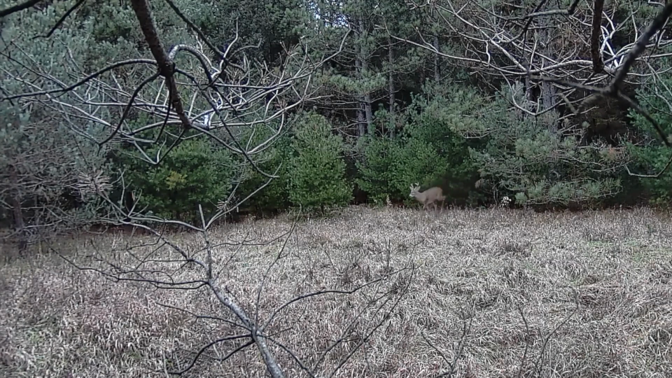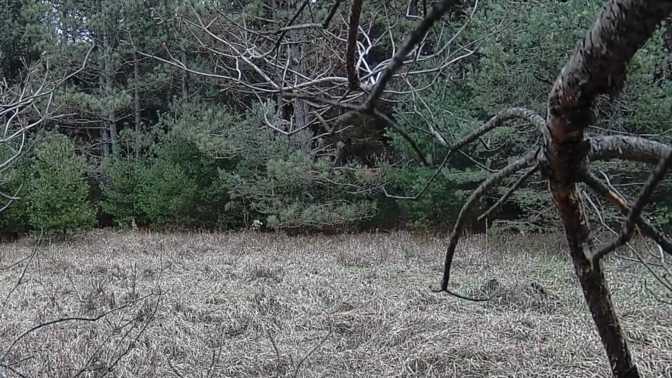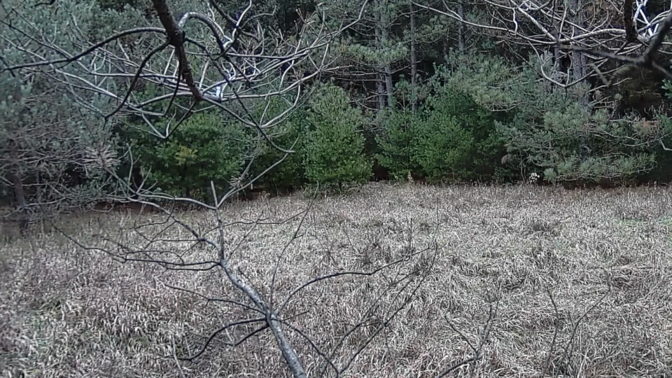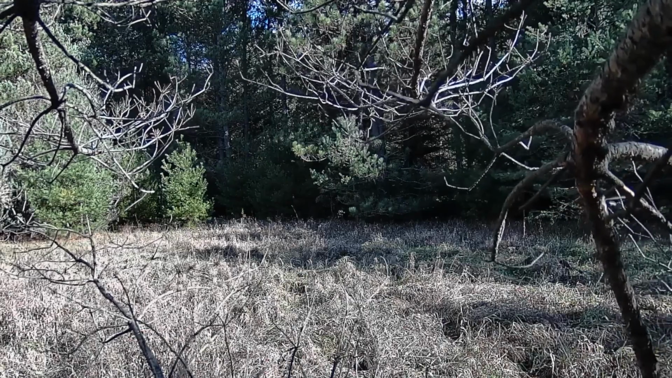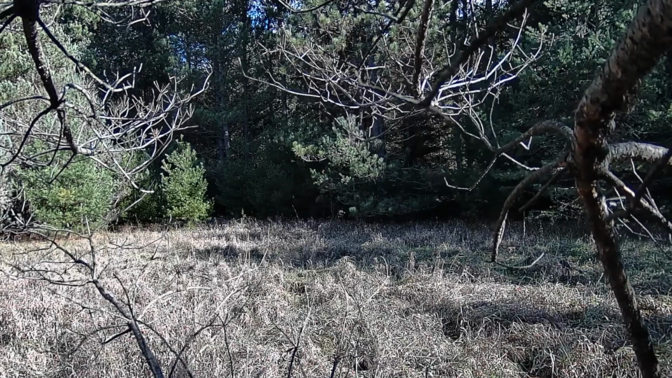I'm going to be silent for the next couple of clips so you can listen closely to the deer grunts. The cameras captured a lot of footage like this where the buck doesn't show itself, but you can tell that it's making a scrape or rubbing its antlers on this tree where the camera's mounted.